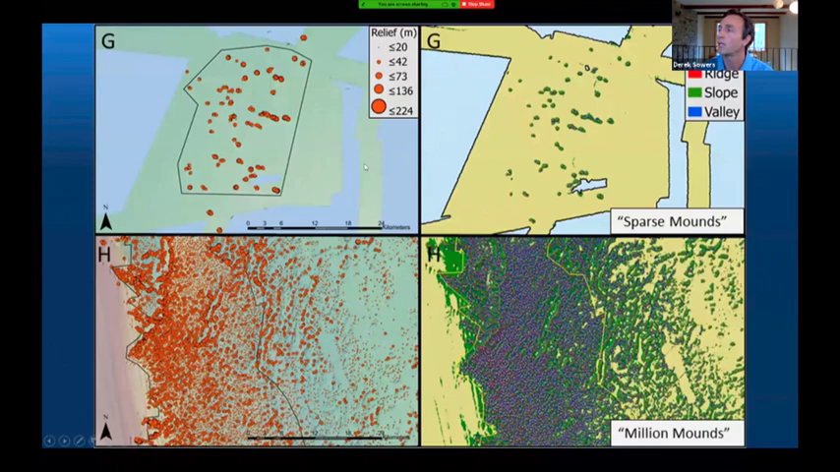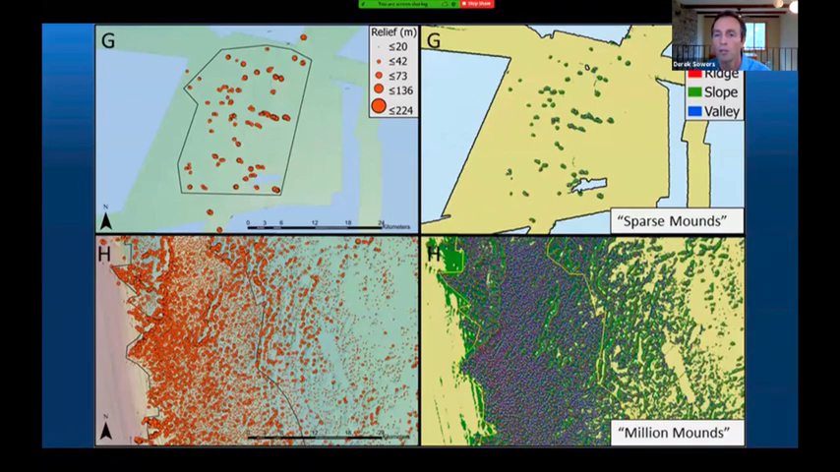This top region is nicknamed sparse mounds. This was an area that was newly mapped, and we found these large mounds that were solitary and widely spaced apart. However, the mounds here are some of the tallest in the whole region and are remarkably uniform in height.